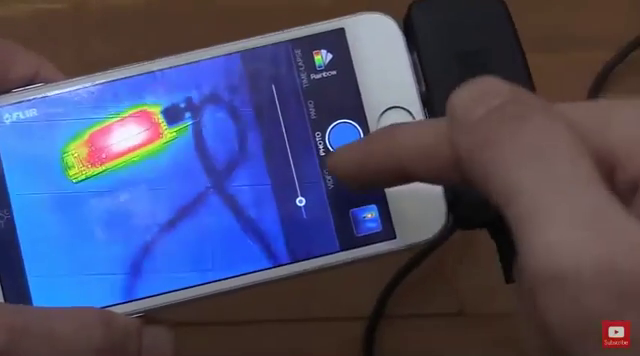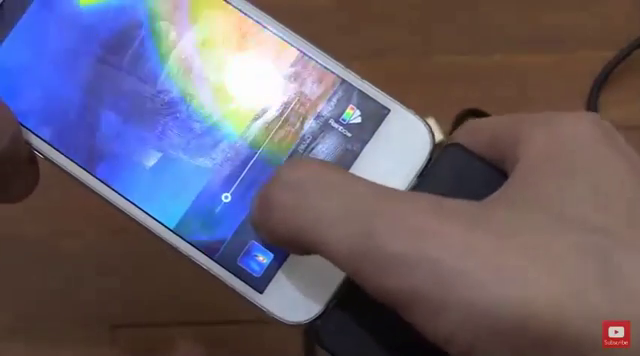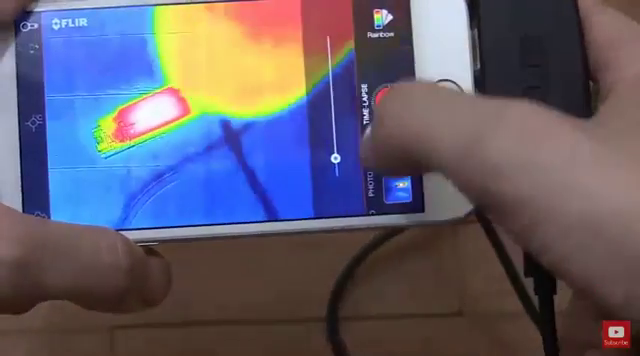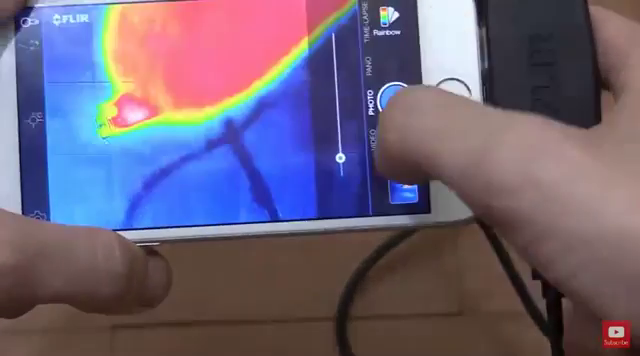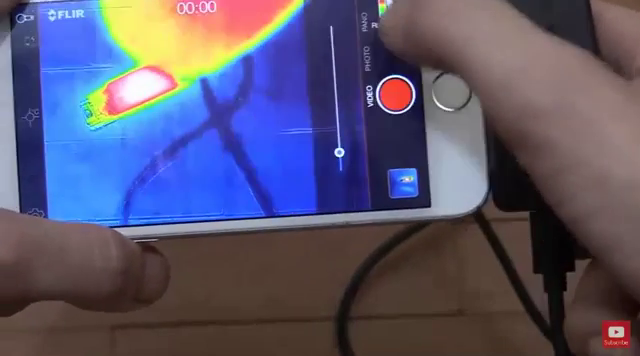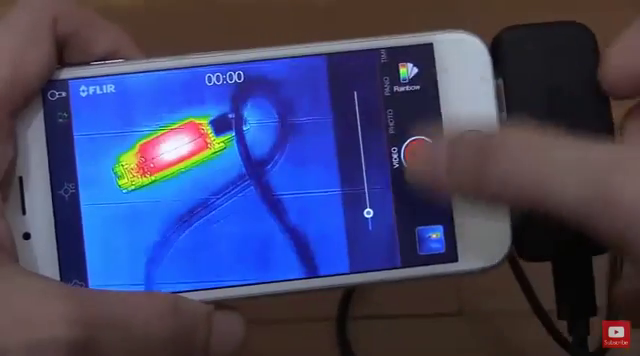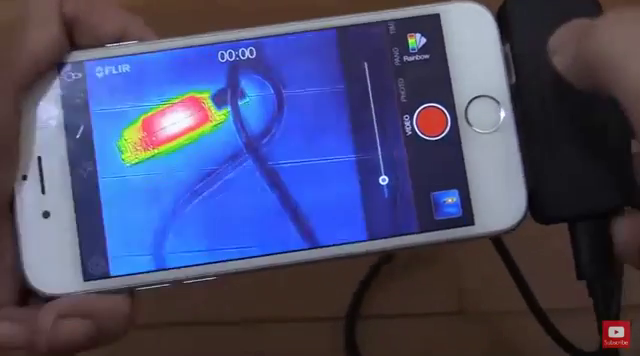My biggest complaint with this would be that where it swaps between video, photo, pano, etc., sometimes I just cannot get it to change. Like right now it's working okay, but sometimes I just cannot get it to change between video and photo, and that can be really frustrating when you're sitting there going like this and it just will not change. But otherwise I'm so happy with it.